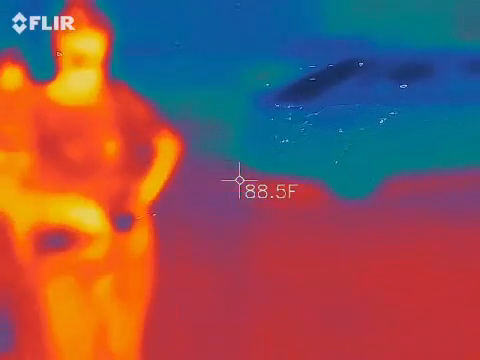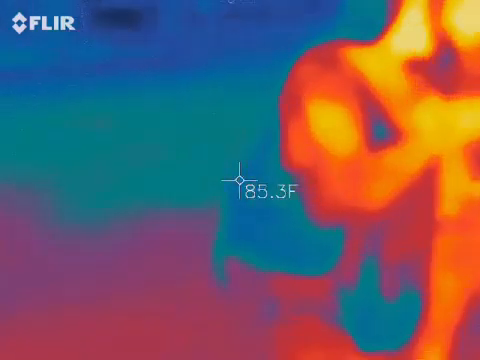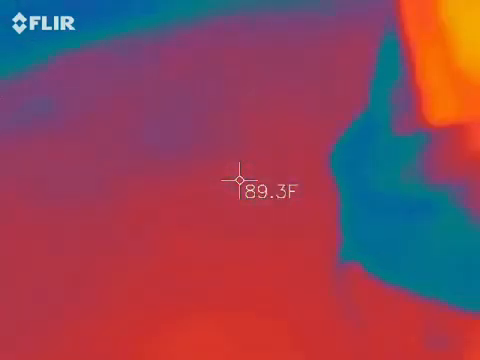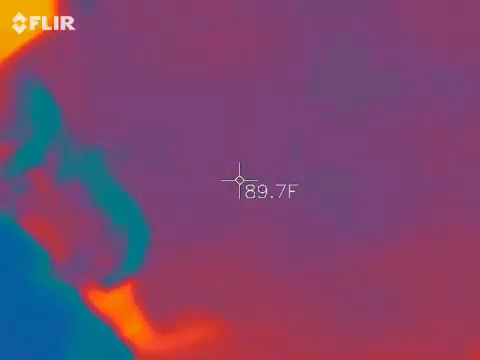Uh-oh. I want to say this is the one where it skipped on me. It turned navy blue. And then it cut off. And they didn't realize it cut off. I was trying to remember what night it was.